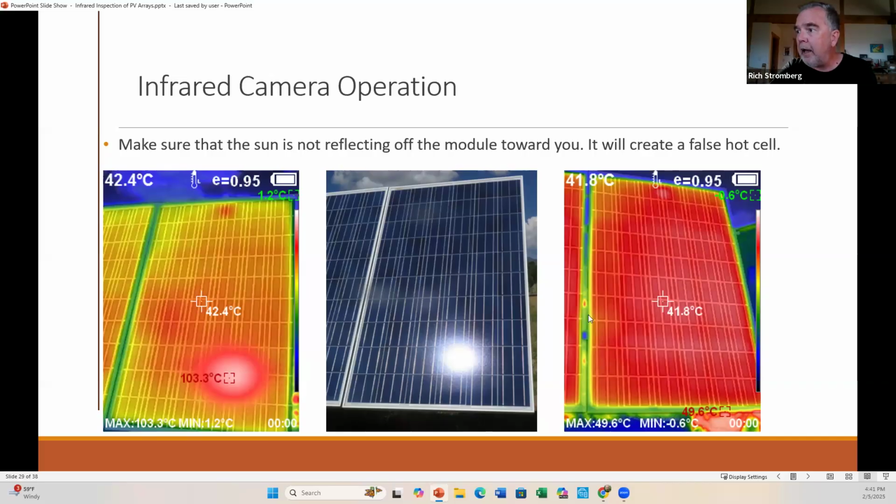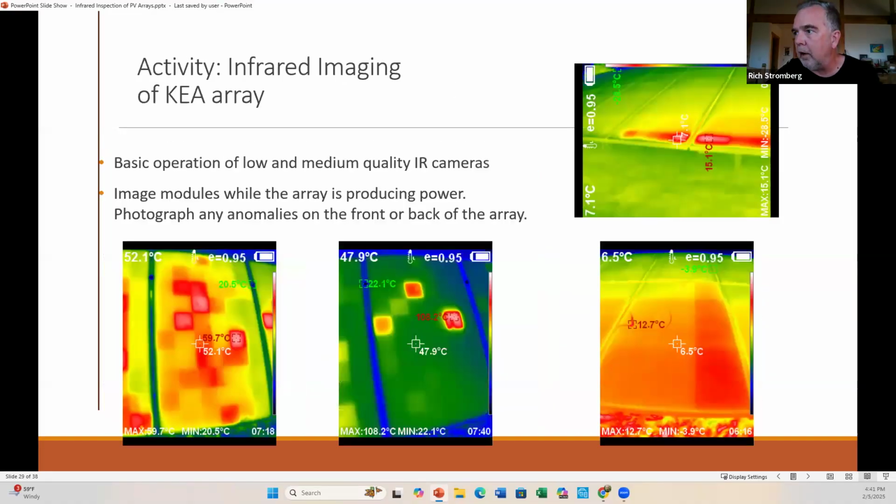to image. And here's the same module, and I just moved over to an angle where the sun wasn't reflecting off the module straight into my camera, and you can see everything looks fine. So just be mindful of where the sun is when you're doing your imaging. And then